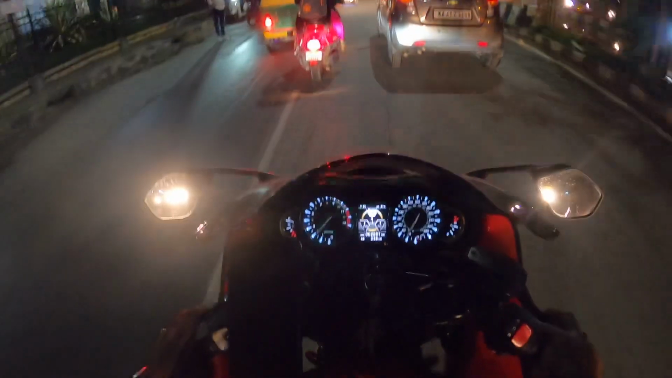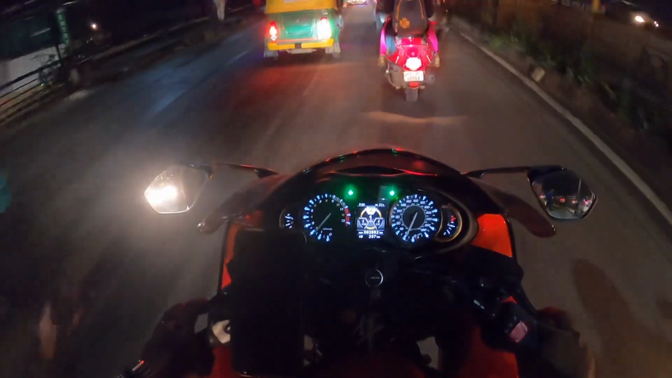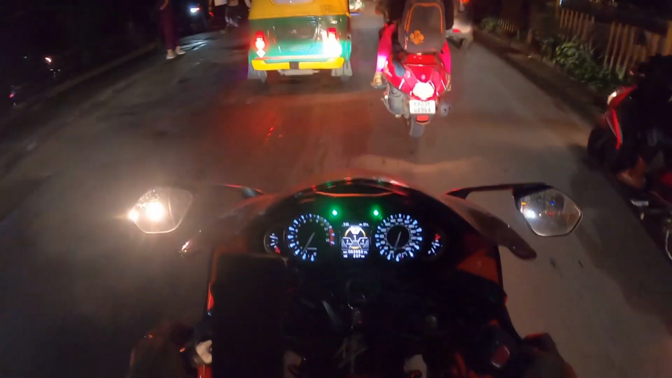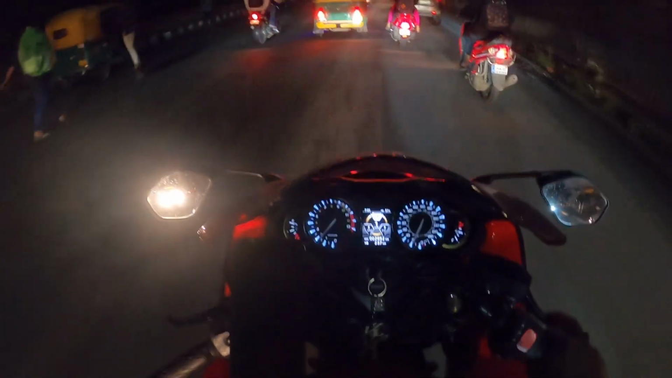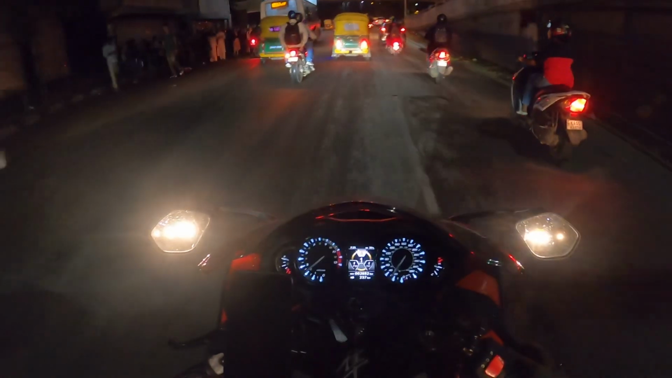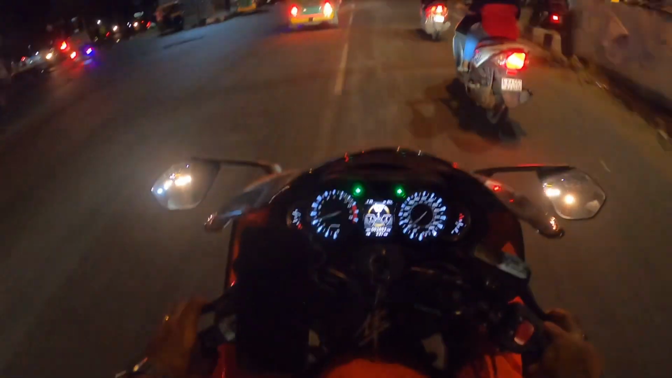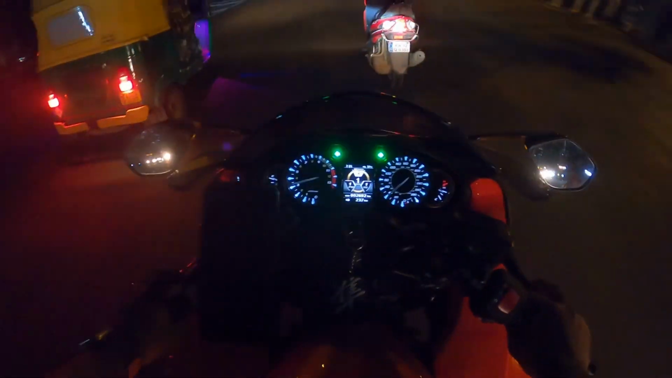So that is fine, but because of the cable, I am not able to move the camera a little more upward. If I move upward, I think the horizon will be better. Now the horizon is a little compromised, so let's see what to do.